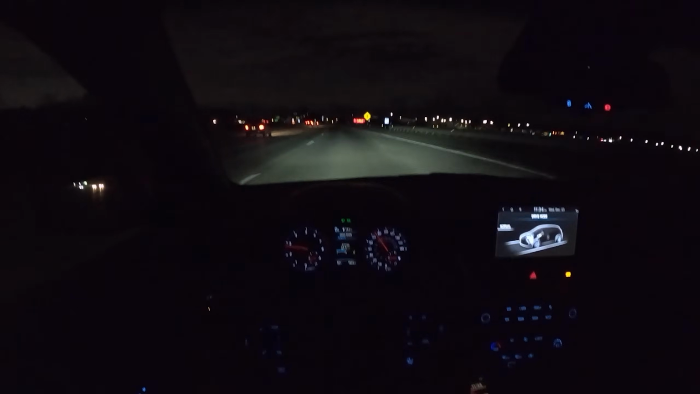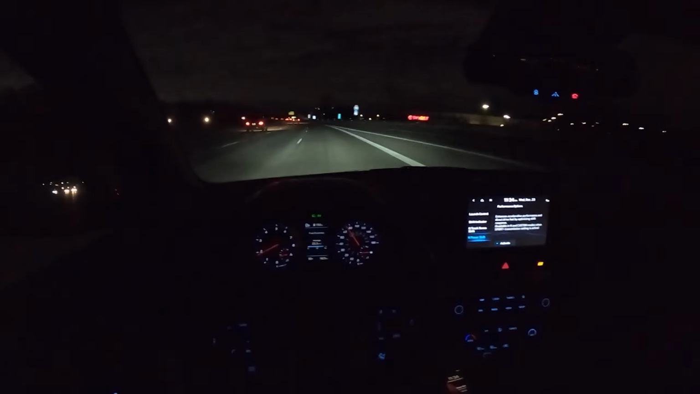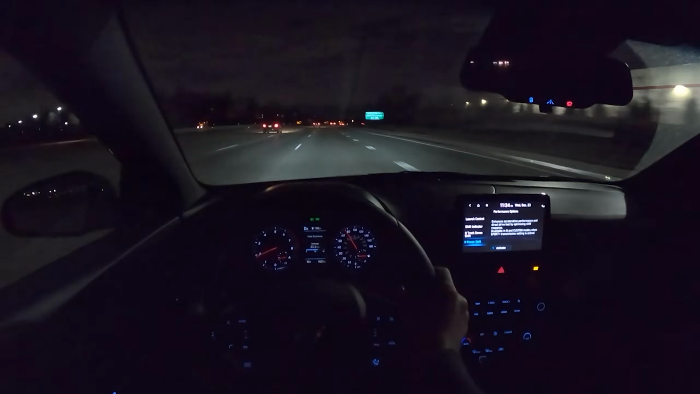I think this is, without a doubt, one of the best hot hatches ever made. It encroaches upon sports car territory. I think Hyundai could have given us the Elantra GTN or the i30N like it is in Europe.